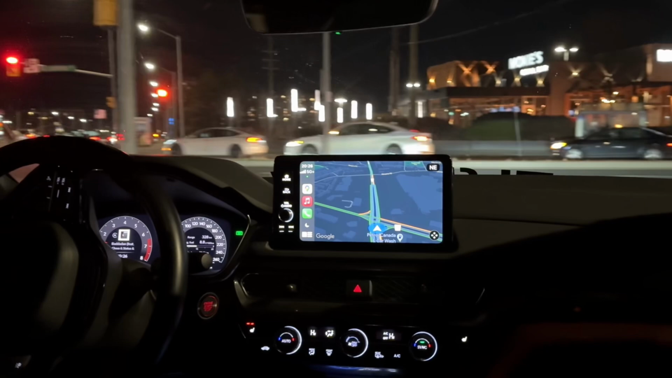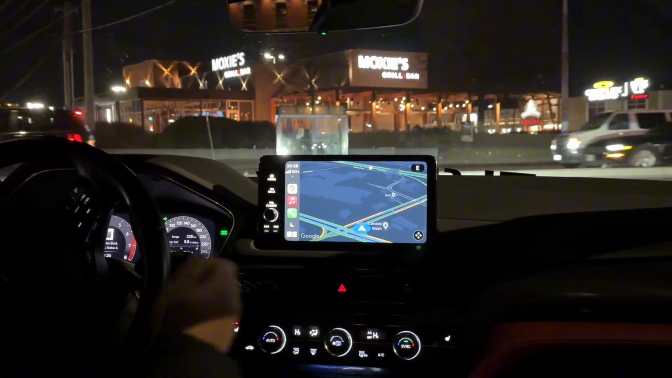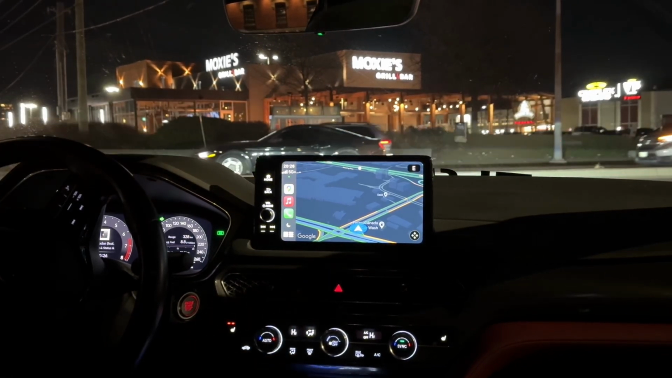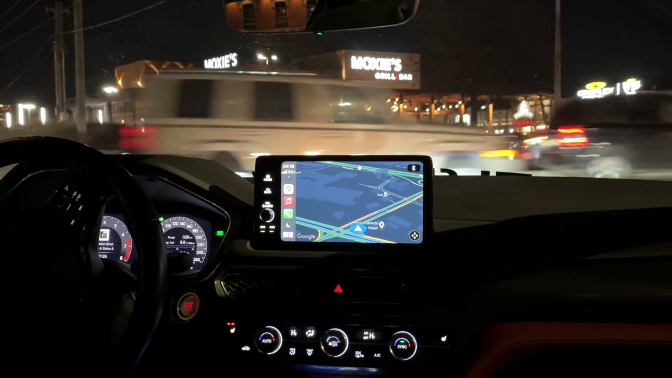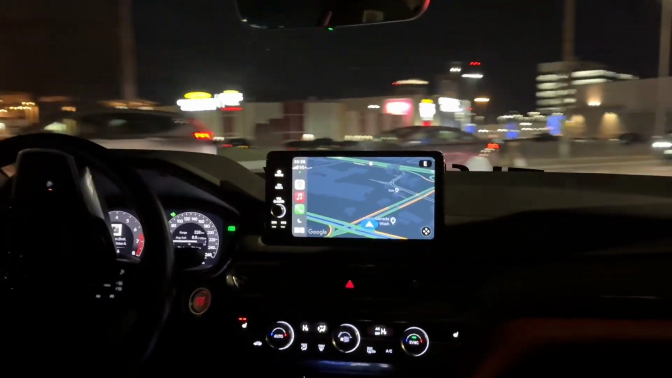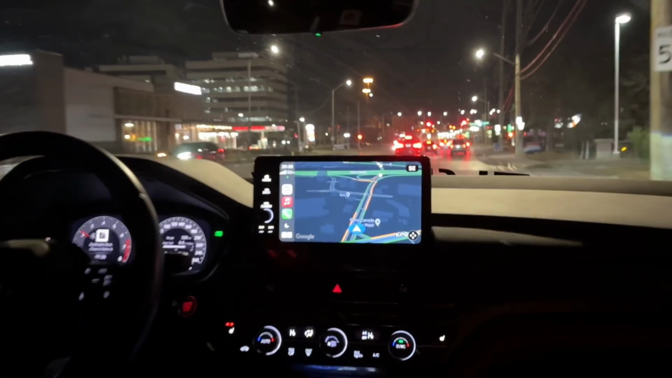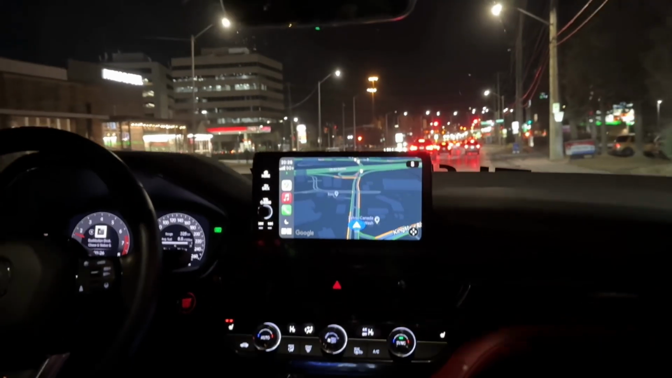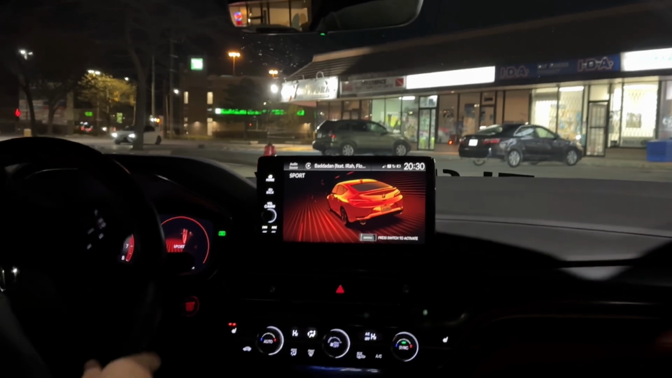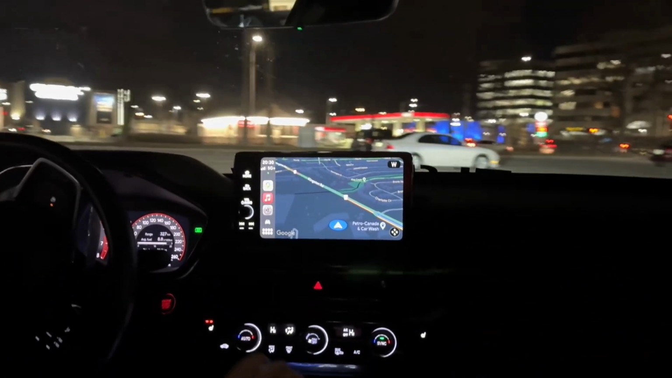So I think what we'll do, I'm basically here, so I'm gonna go get my food, maybe take the highway back, or take the highway for one exit maybe. We'll see. Okay, so back, got the goods. Gonna head on home now.